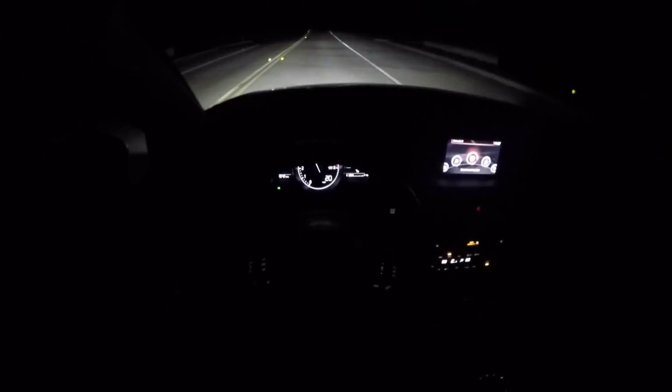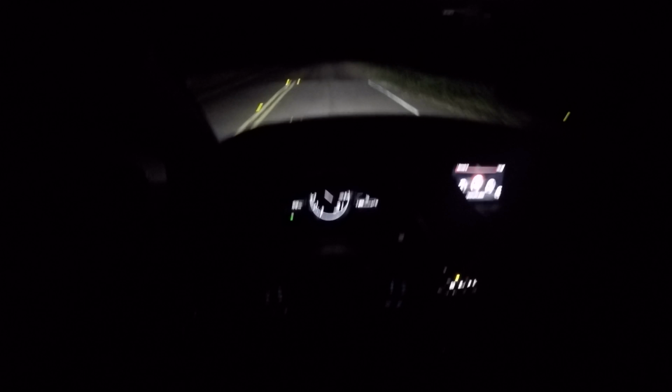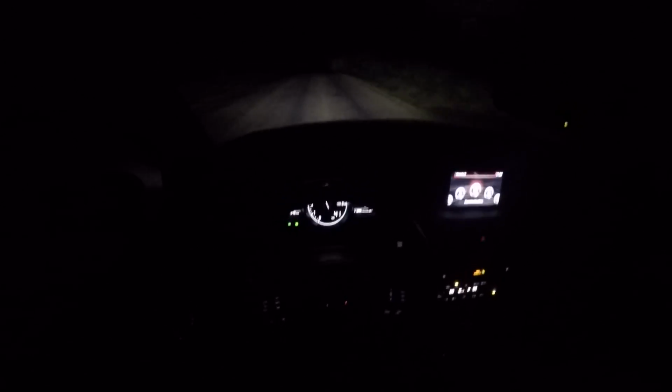Actually, I'm gonna go right. The reason I'm going down this road, it's pitch black down here, so it'll give you a good idea of how bright these lights are. So, as you can see, I'm gonna turn on my high beams now. This has automatic high beams.